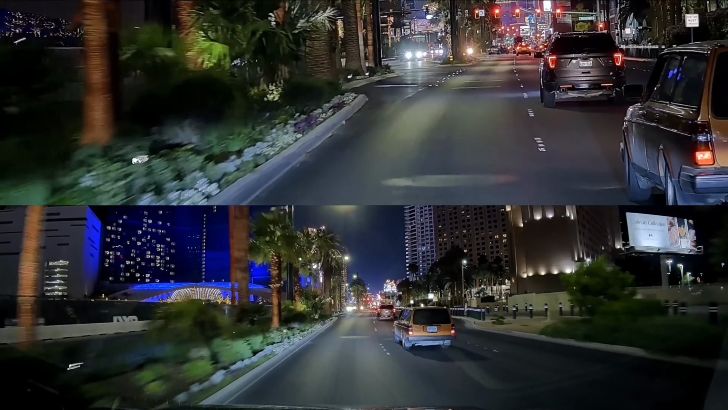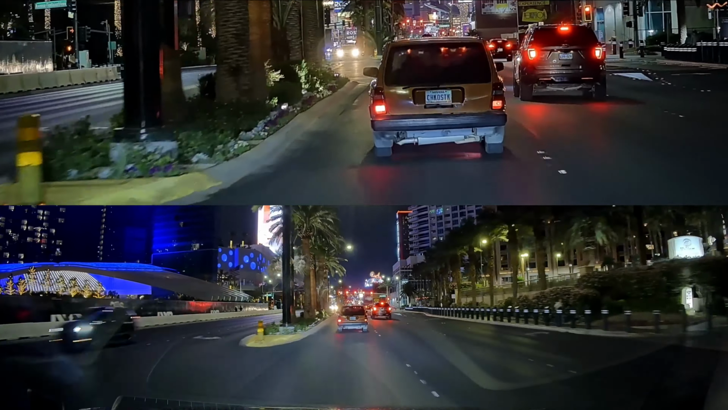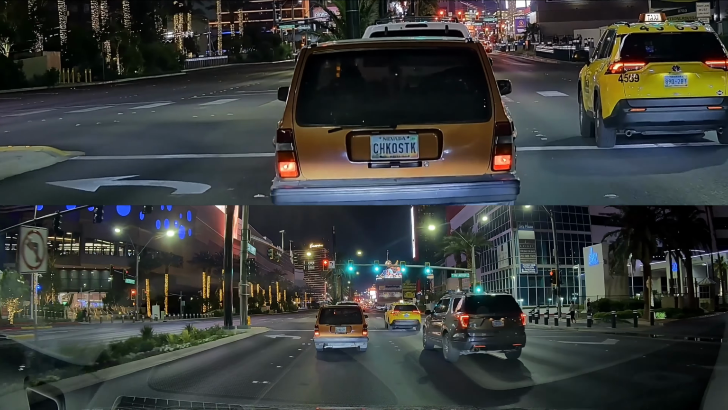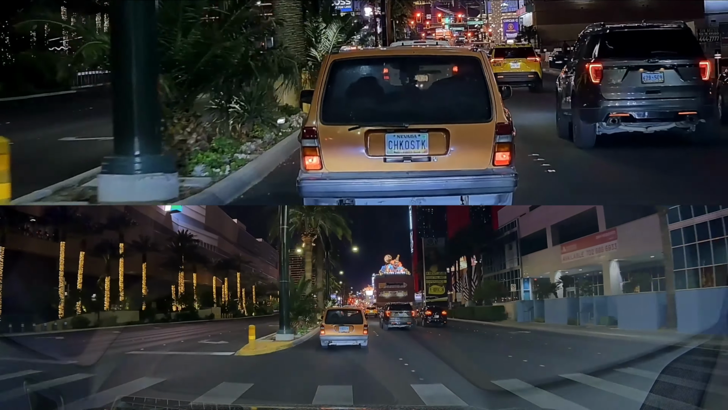And as you've seen right at the beginning of the video there, that guy just randomly changed lanes mid-intersection. So as we keep going down the strip, you can take a look at the top and see how easy it is to get the license plates with the telephoto camera add-on.